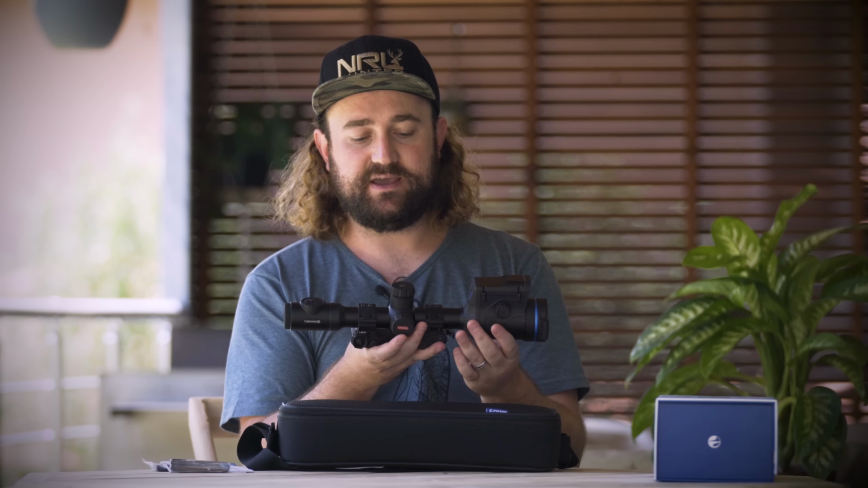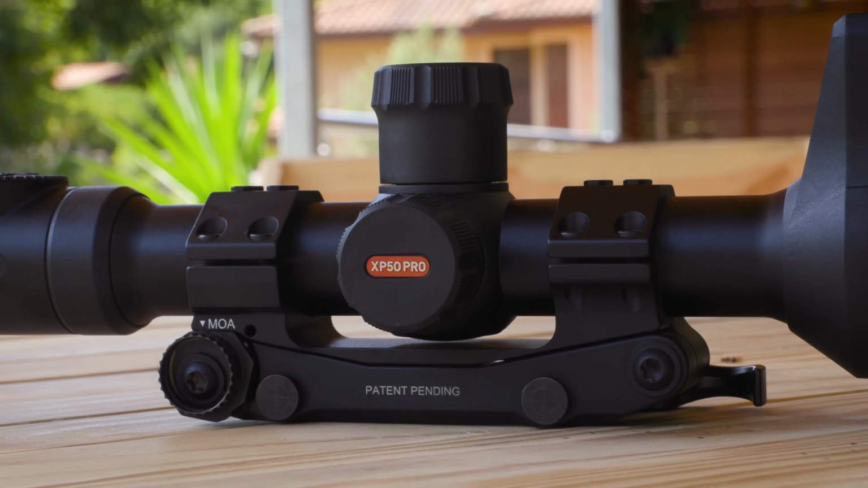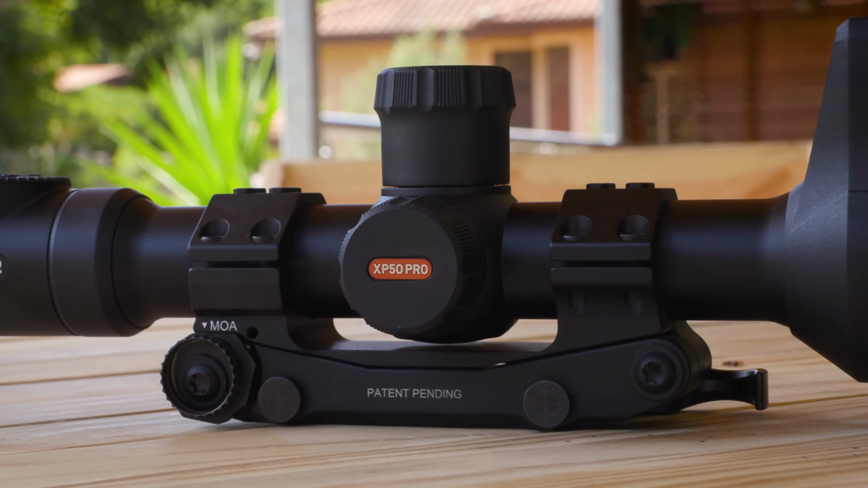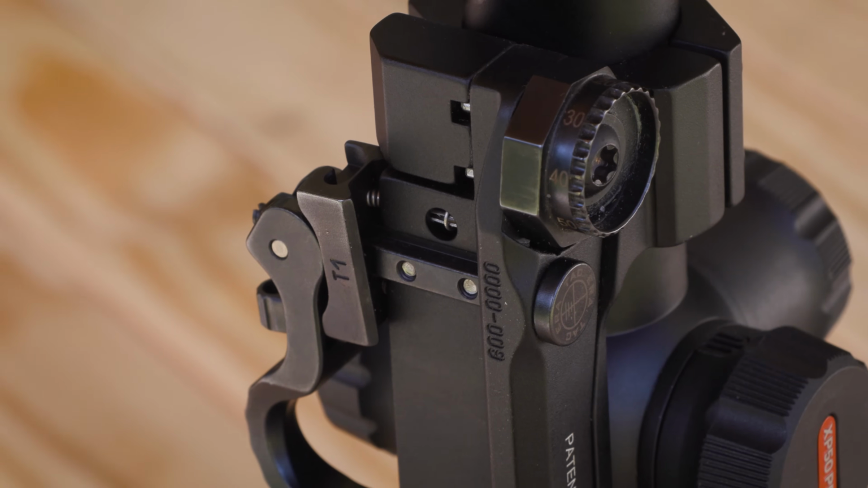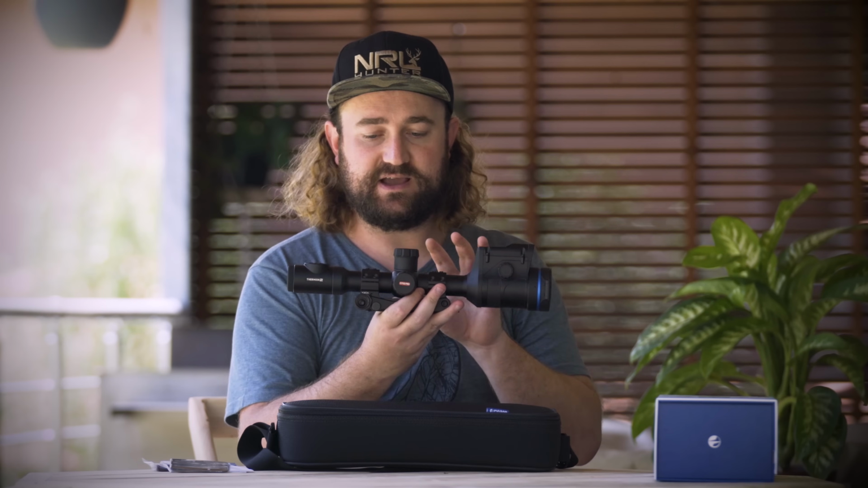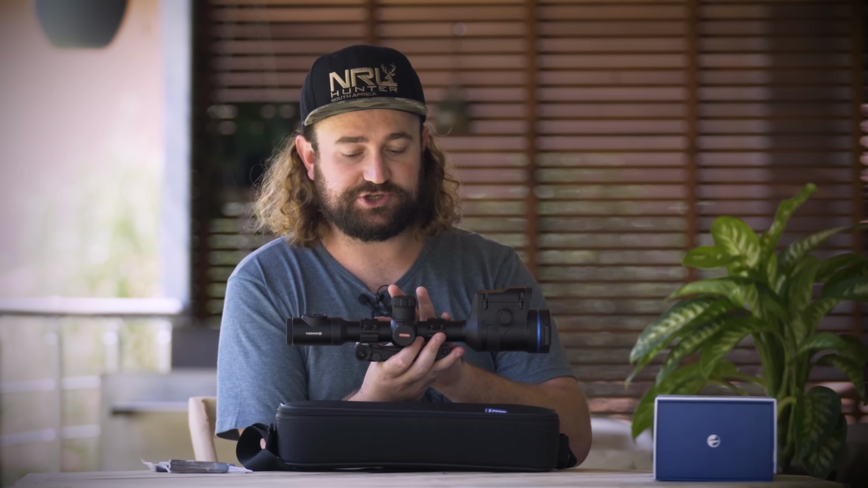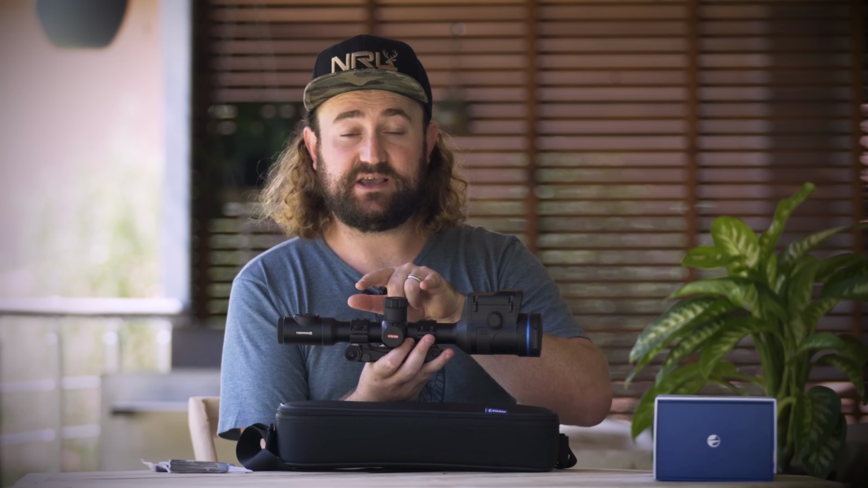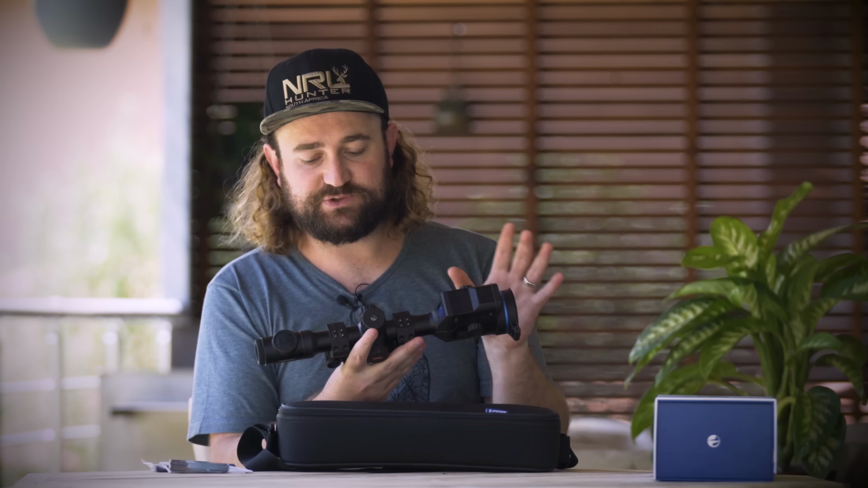So what I've done here is I've mounted a one-piece ear attack mount. It's a very expensive mount, but being a quick disconnect mount that's very adjustable, I can actually move this on and off my rifle or move it between different rifles, and it's going to hold at zero. It's not going to shift on me. That's great, because if I want to put this back from, let's say, a centerfire back to my air rifle, I can put it back on my air rifle, mount it in the same spot as before, and I can just select the profile in here that's saved for that air rifle, and my zero will be saved for that gun. So that's why I've done this.